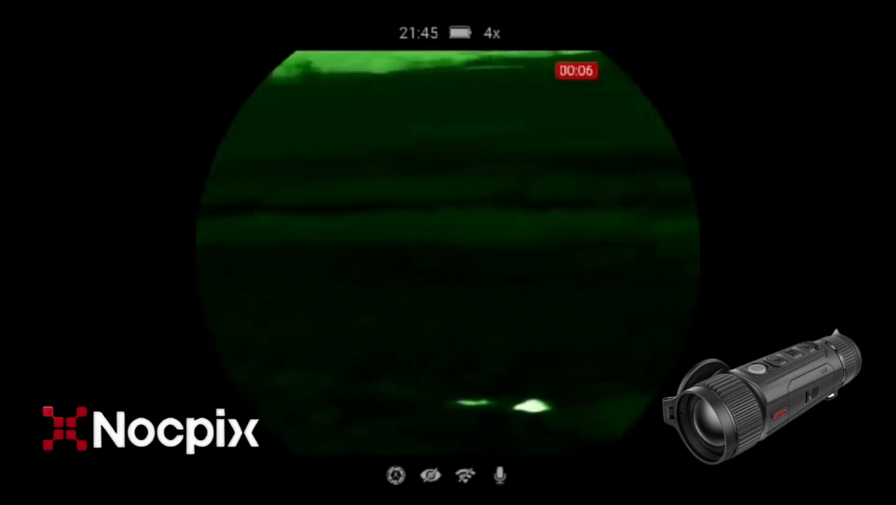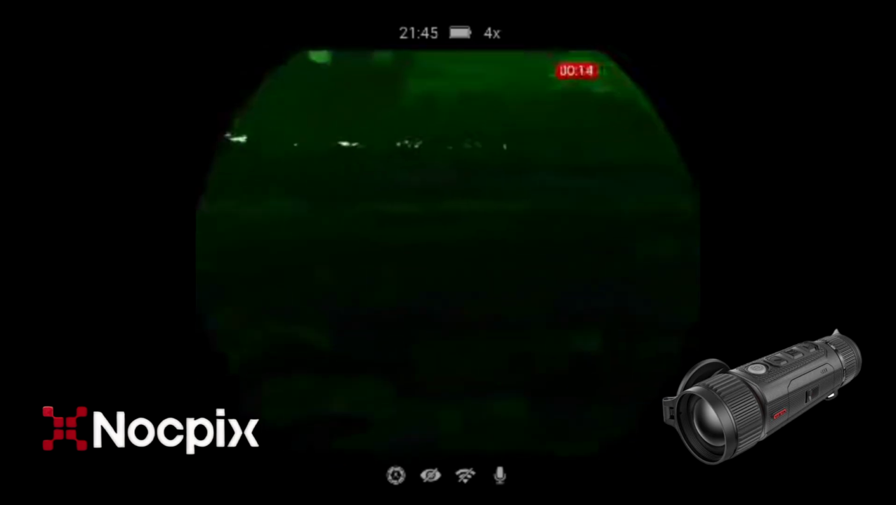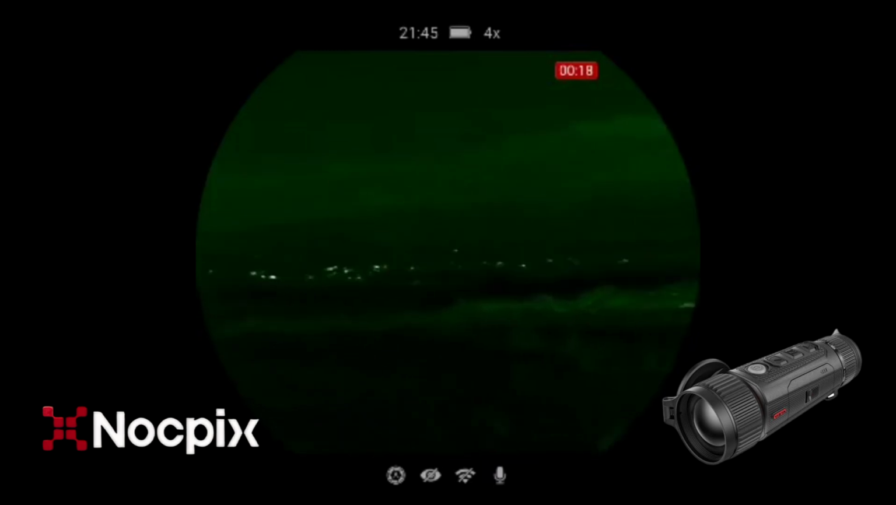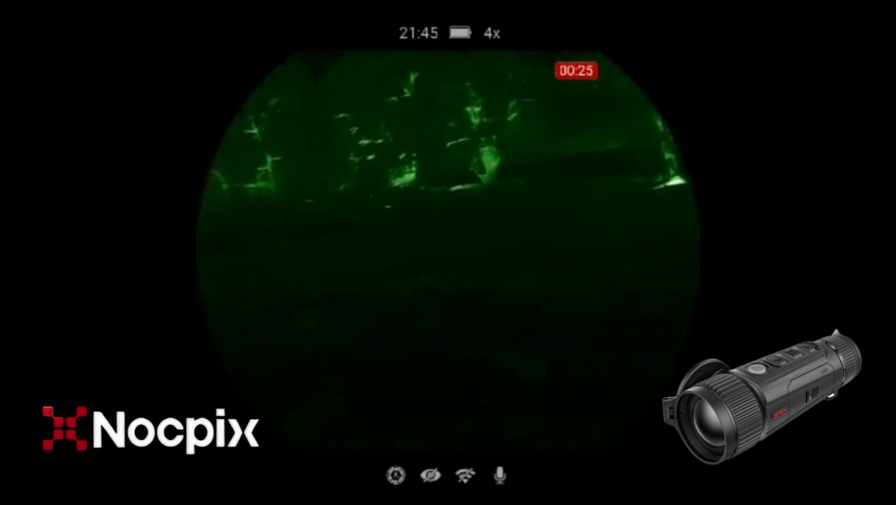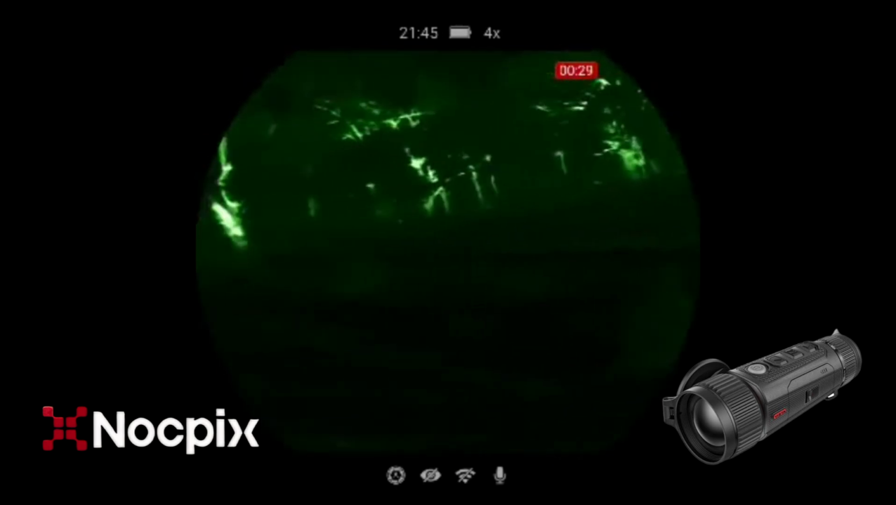Alright, so we've finally made it to where I was hoping to go. Just scanning around right now, you can see that's all ewes and lambs in the distance. I must admit, given how shaky I am, just from walking, gosh, I'm very unfit at the moment. I need to start working on that.